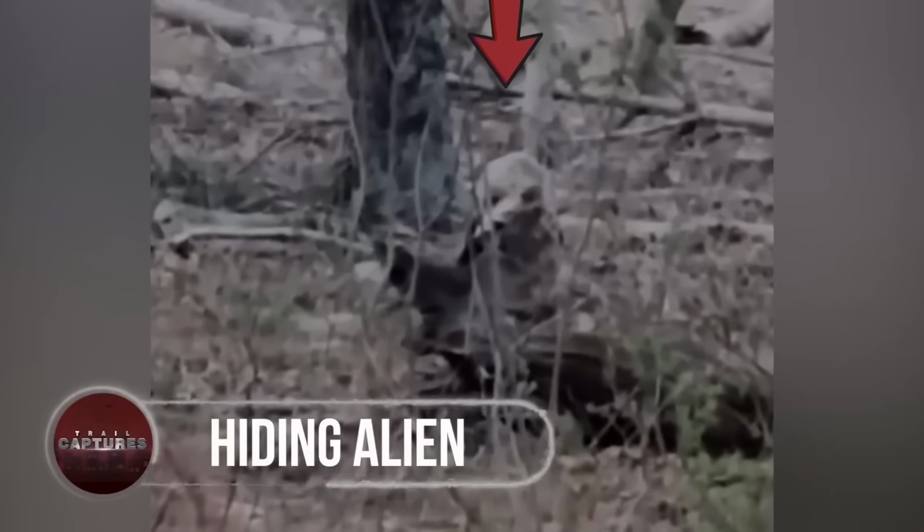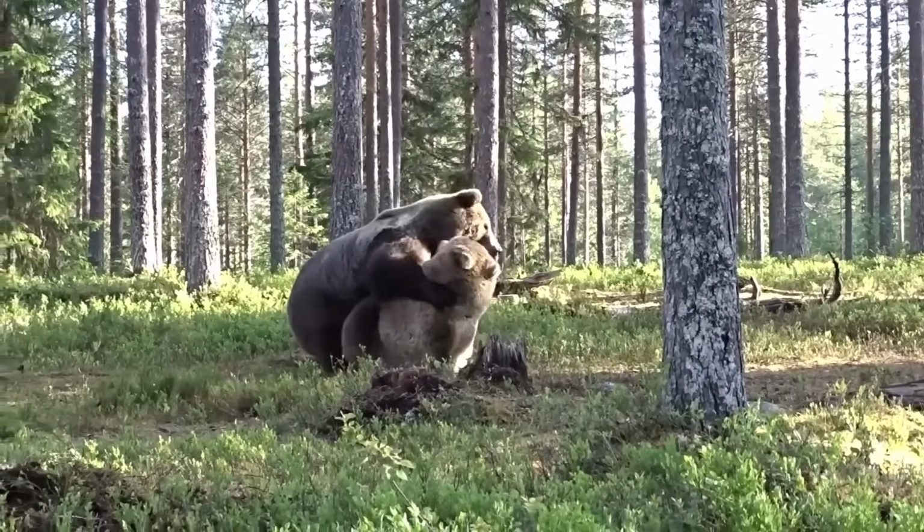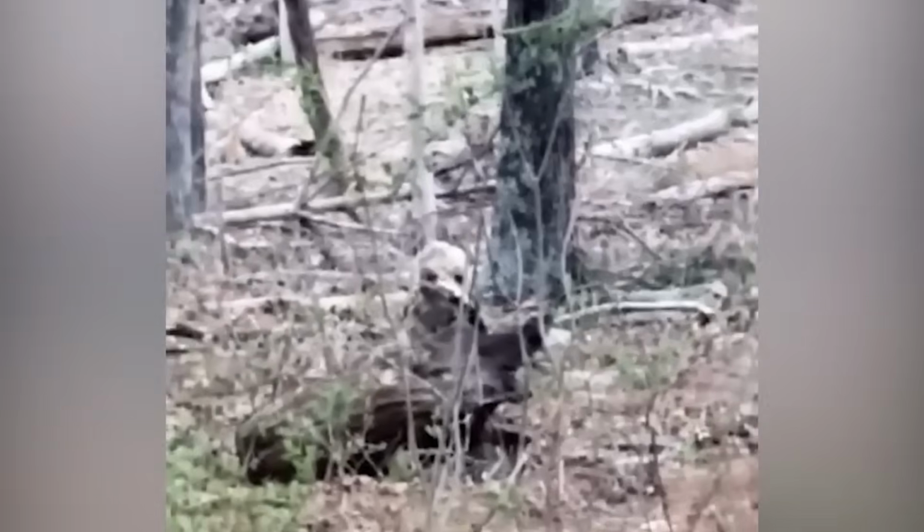Hiding alien. Forests are for sure home to many wild animals, but besides these critters, there have been times when some of the most unbelievable things have been spotted. One such outlandish creature was observed in the old, terrifying Appalachian Mountains.